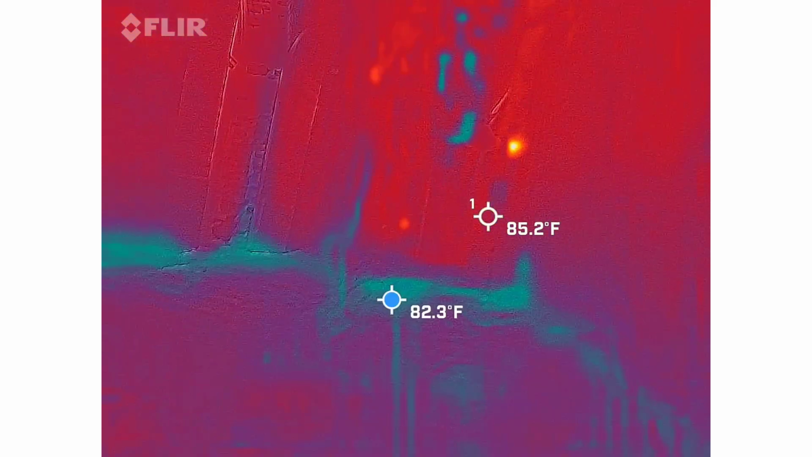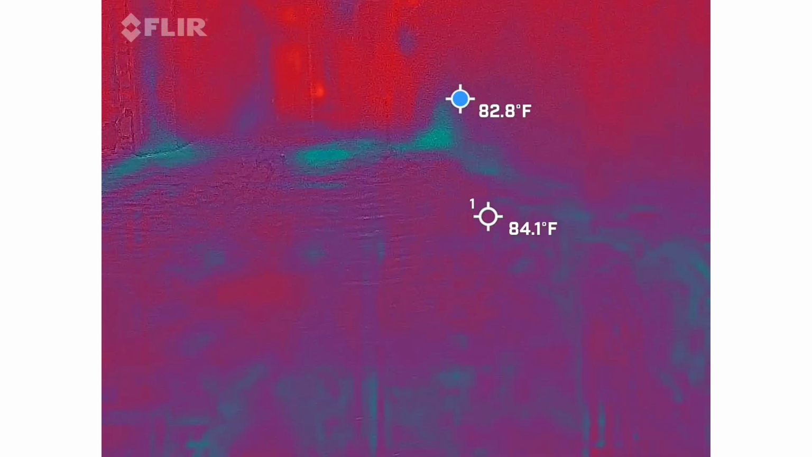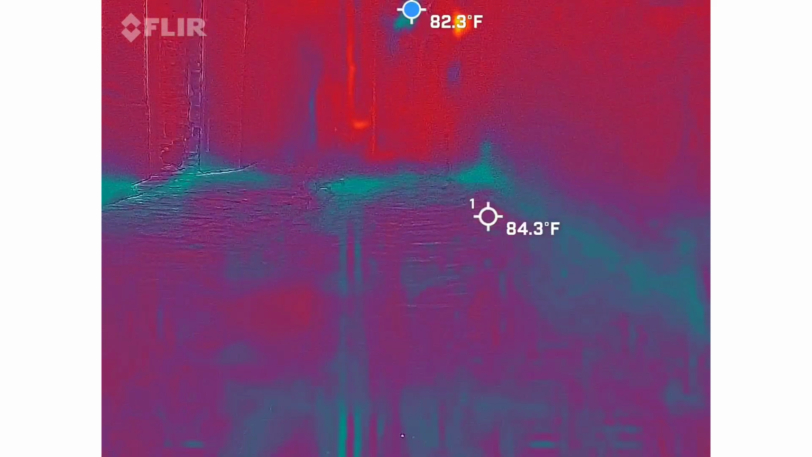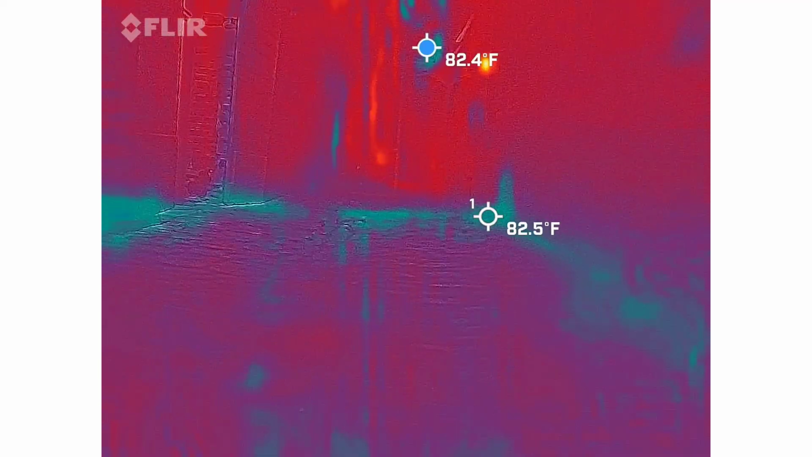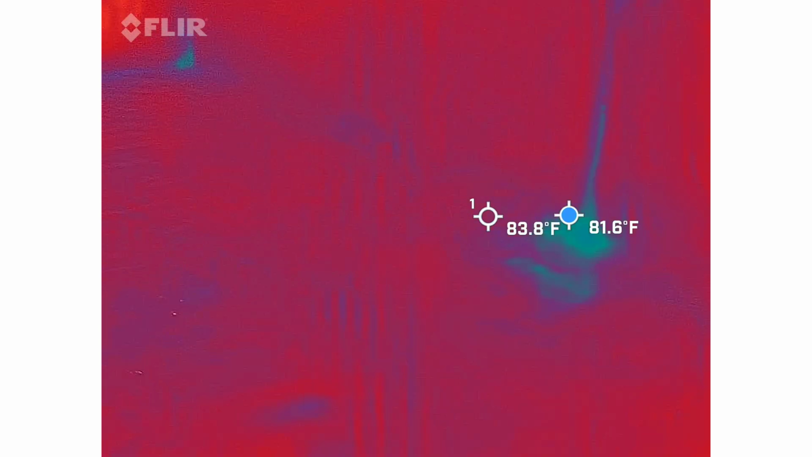Do you want me to show you what I mean? Would that explain things a little bit better? Oh, it's because, buddy, you just changed your view. You were looking at the brick and then you went up. Right. And the brick is definitely going to be cooler than the walls around it. So let me give you a good grip on what he's looking for.